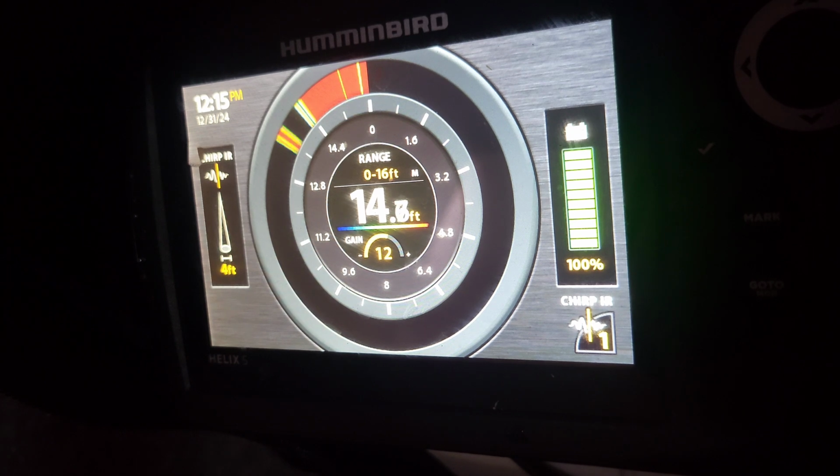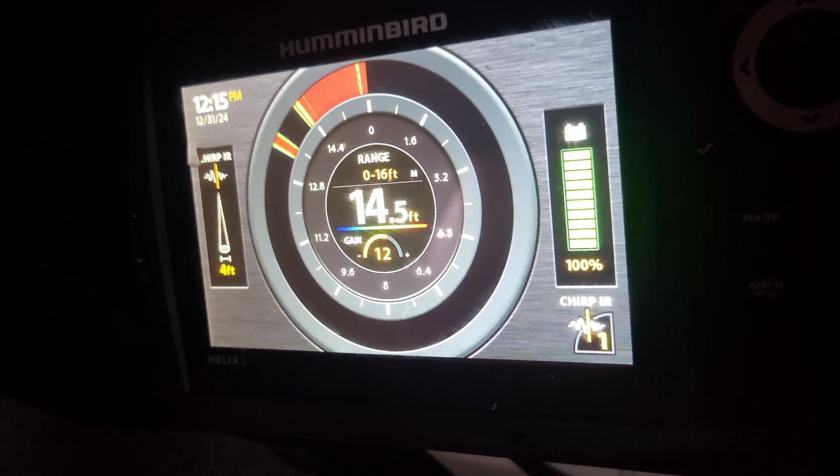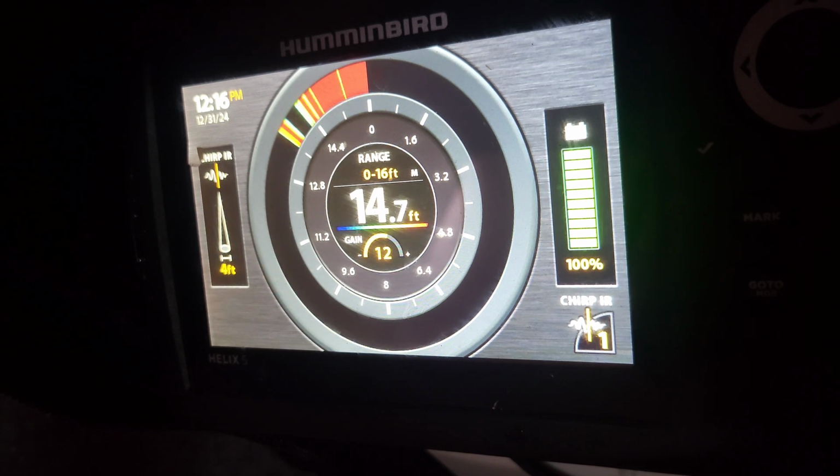You have to go into the menu and set it to the ice mode. There's a fish down there. Gotta coax him off the bottom though. But yeah, you set it up for ice mode, and away you go.